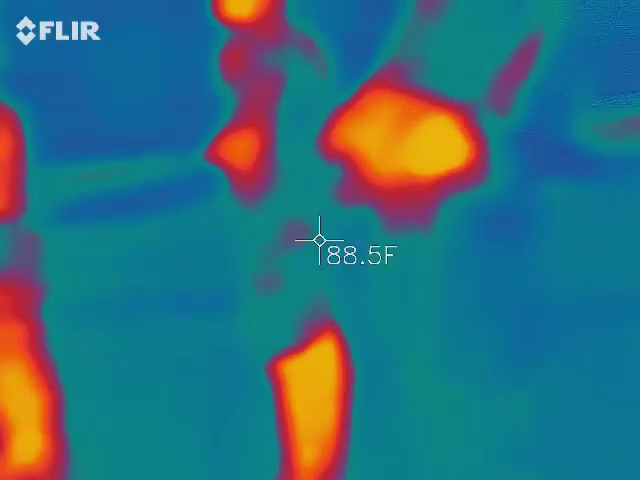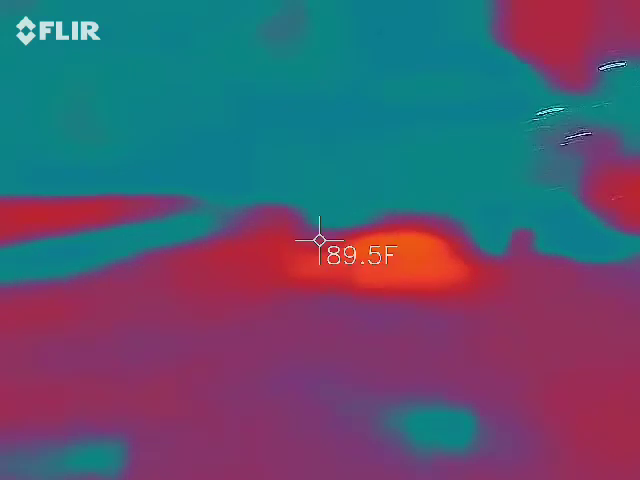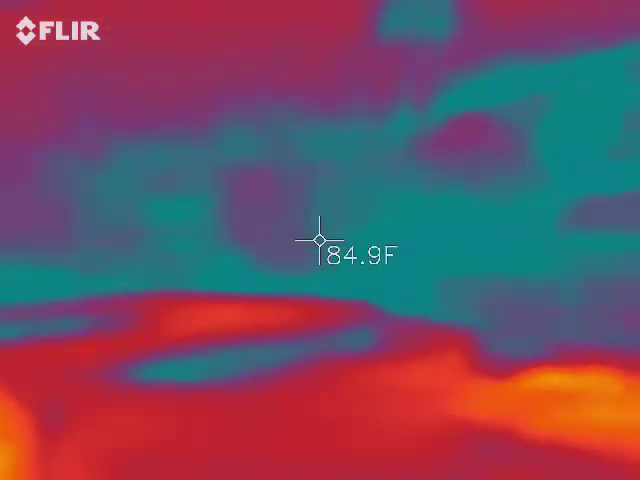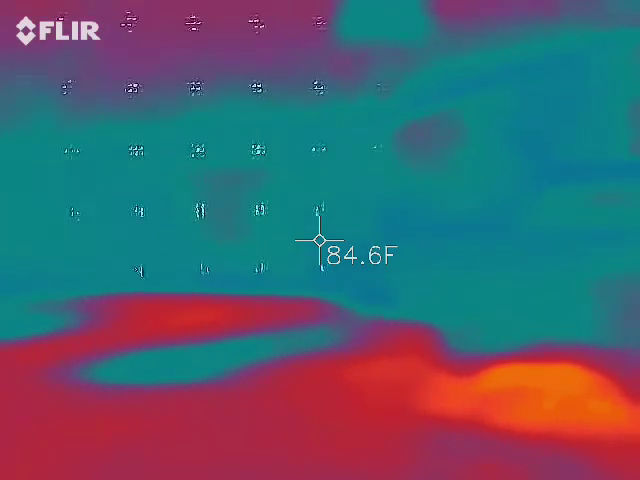I will tell you that wall over there, for some odd reason, I've been seeing weird things coming off that wall. Somebody last week was shining their green grid pen on there, and it looked like water was falling off of it, and it was a nice dry wall. We couldn't recreate it. It happened for about a minute and a half before I tried to debunk it, and then it went away. We didn't catch it on video. Now we can capture it with the camera.